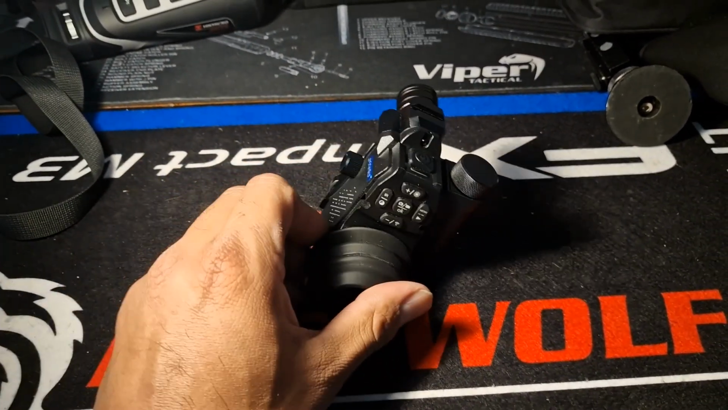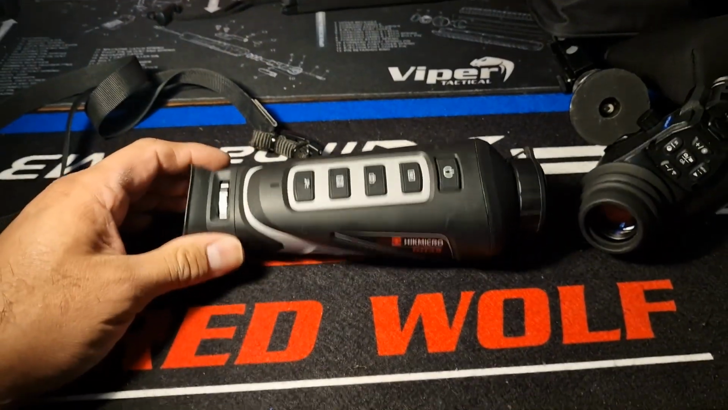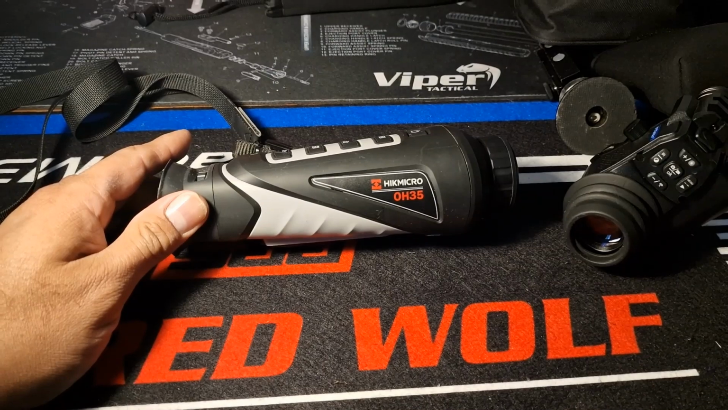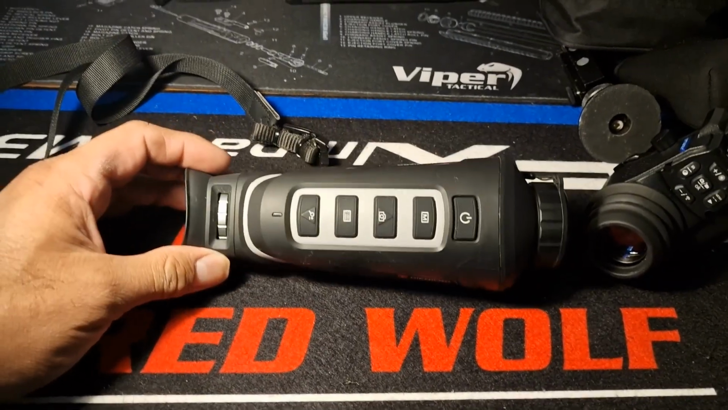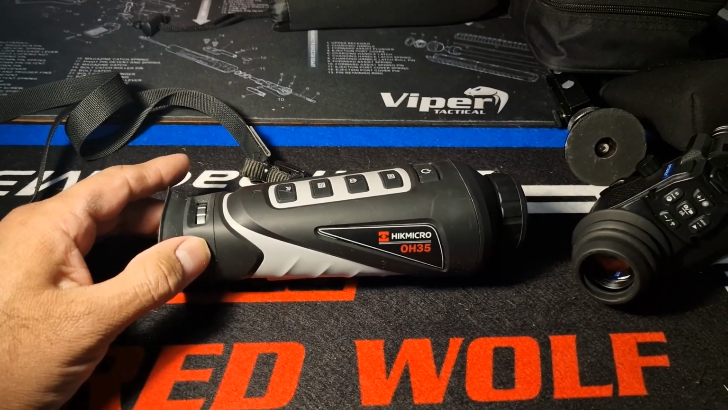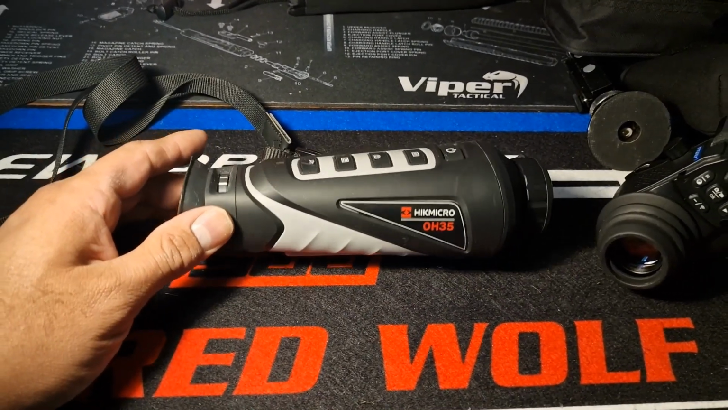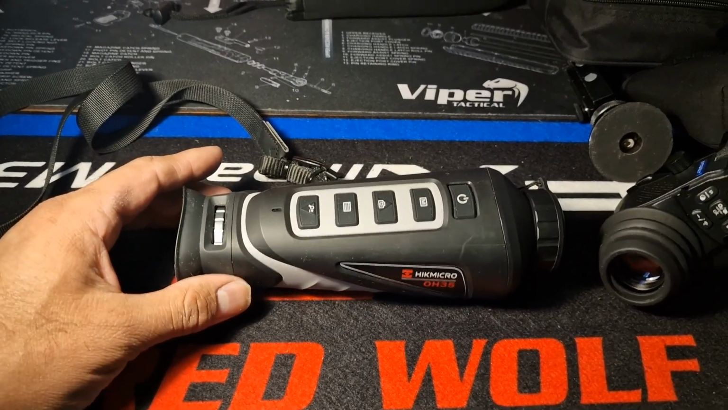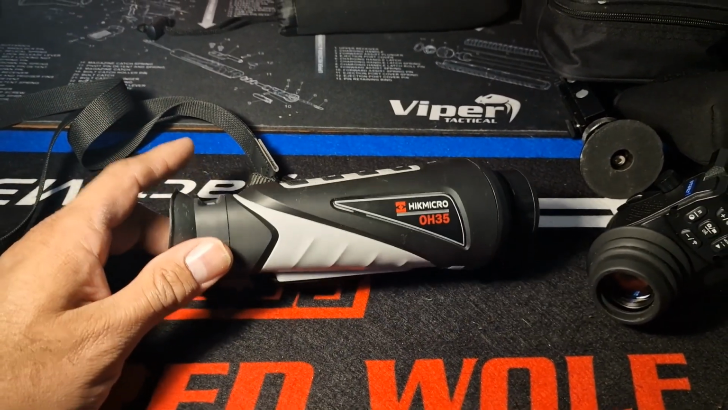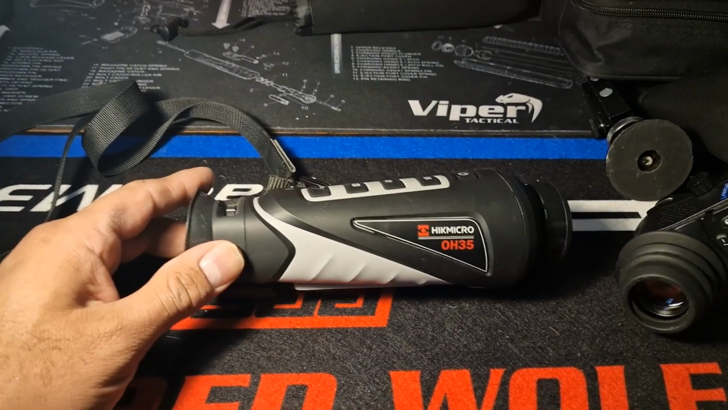But stand by, there's some new stuff coming up here. I've got a thermal monocular here by Hikmicro, the OWL 35. Stand by for a review of this. I hate using this word, game changer, but it really is. It's my first foray into using a thermal imaging monocular, or any thermal imaging for that matter. It's something I've always thought I don't need. Now I've started using one, you know you need it.